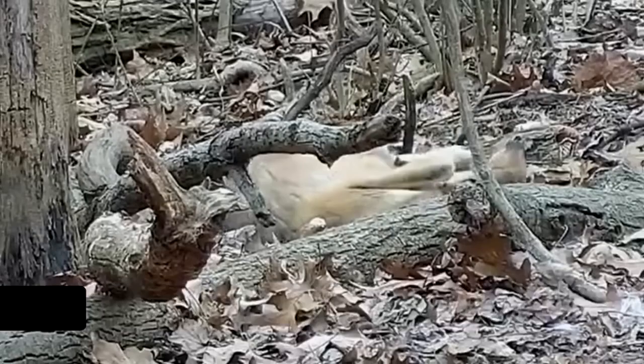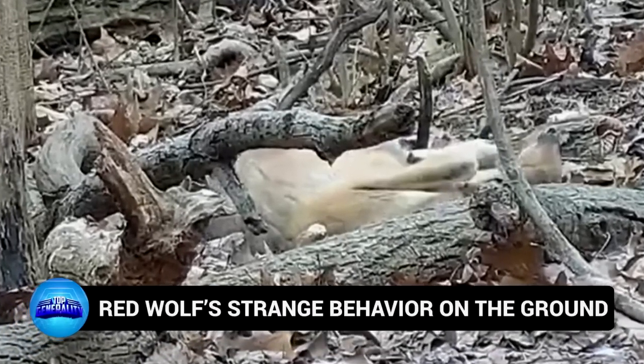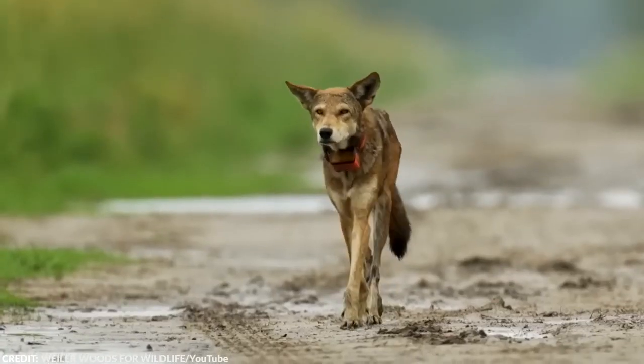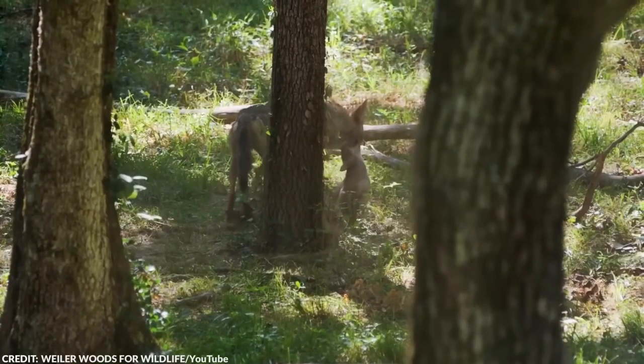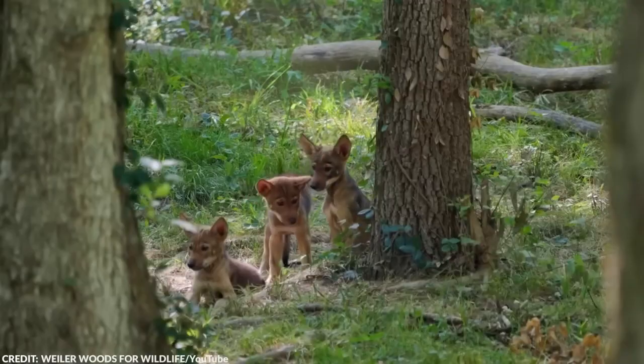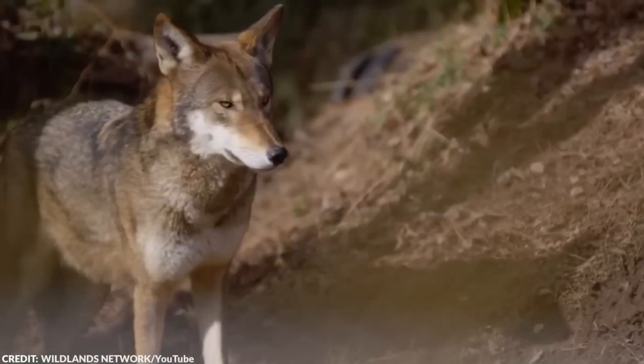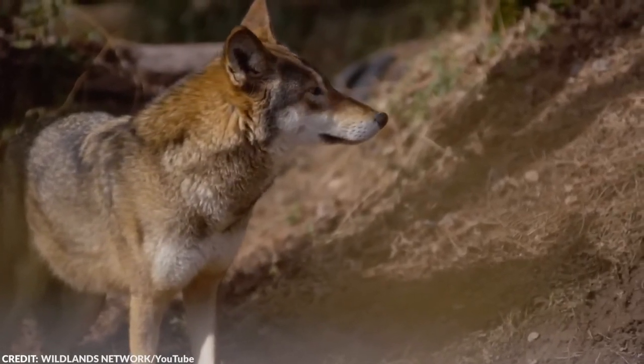Number 13. Red wolf's strange behavior on the ground. We saw a red fox. Let's now talk about red wolves. Unlike the former, red wolves are actually considered critically endangered, and even the world's most endangered species among the dog family. Red wolves, Canis rufus, are native to the United States.